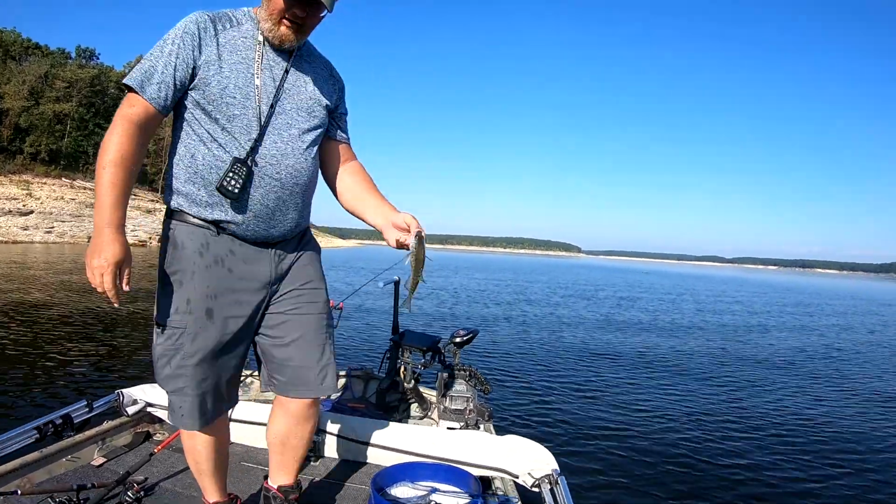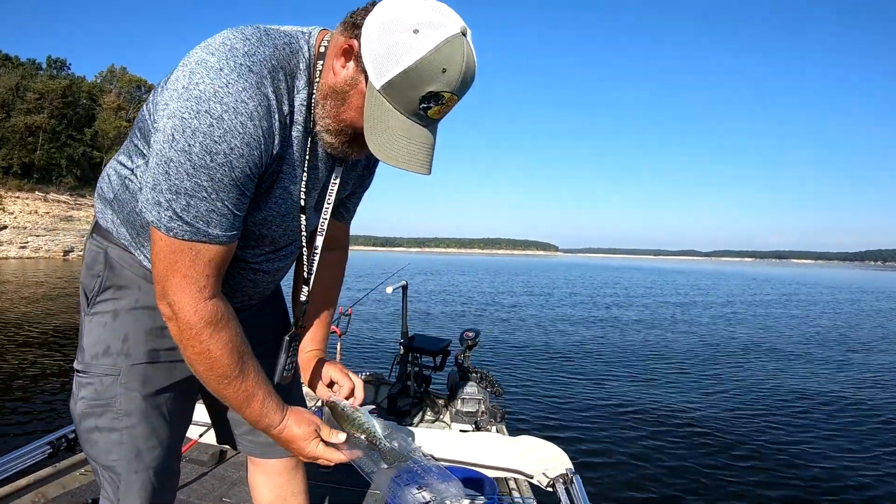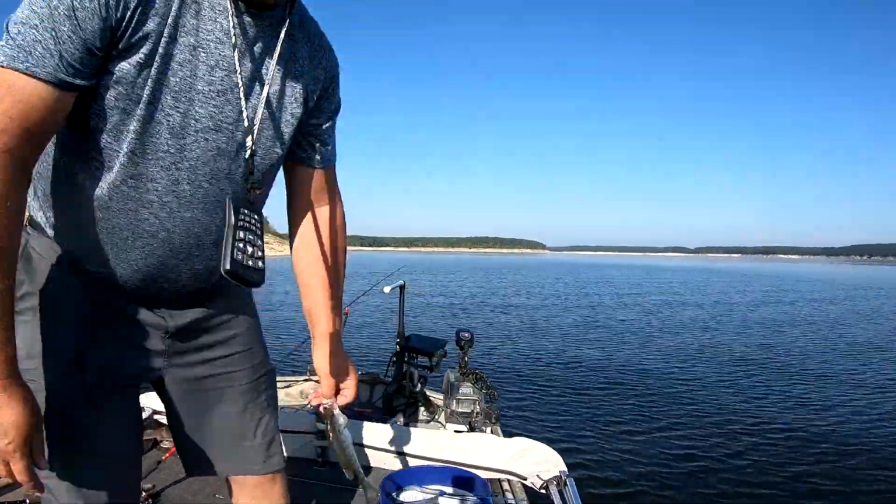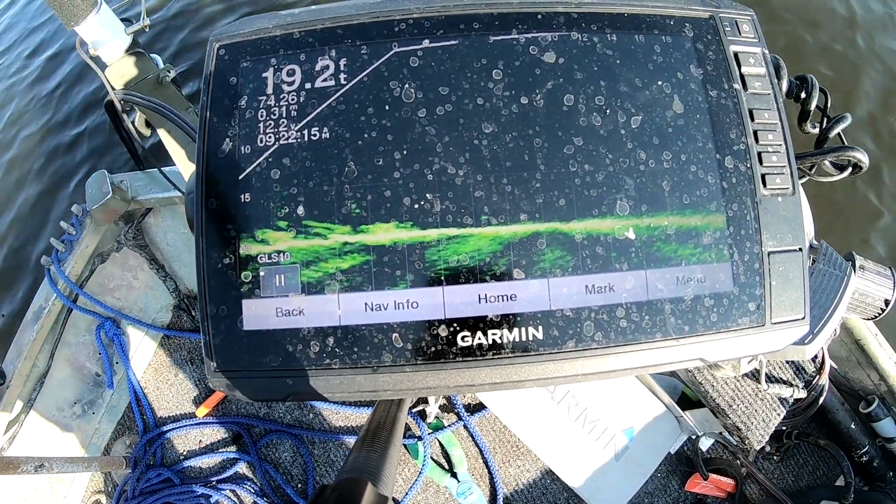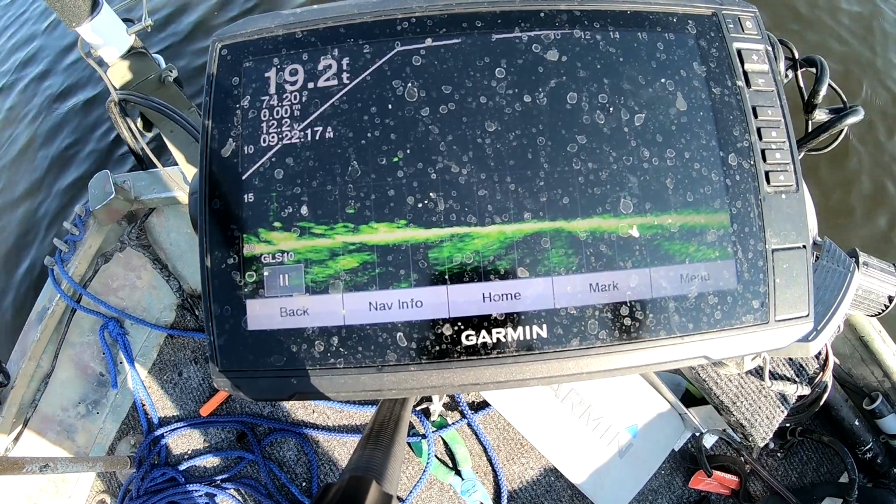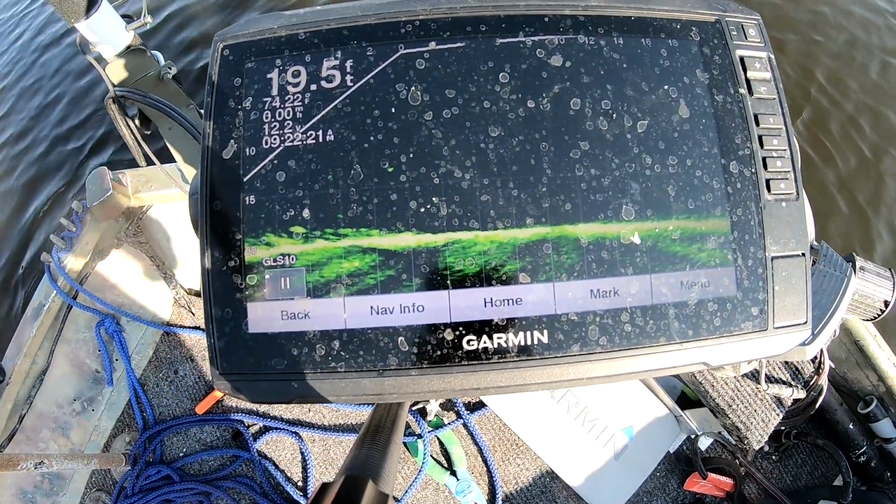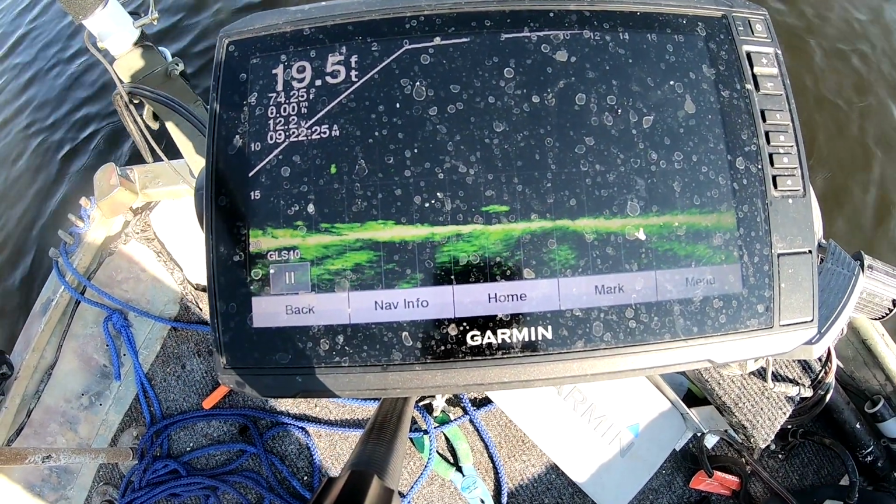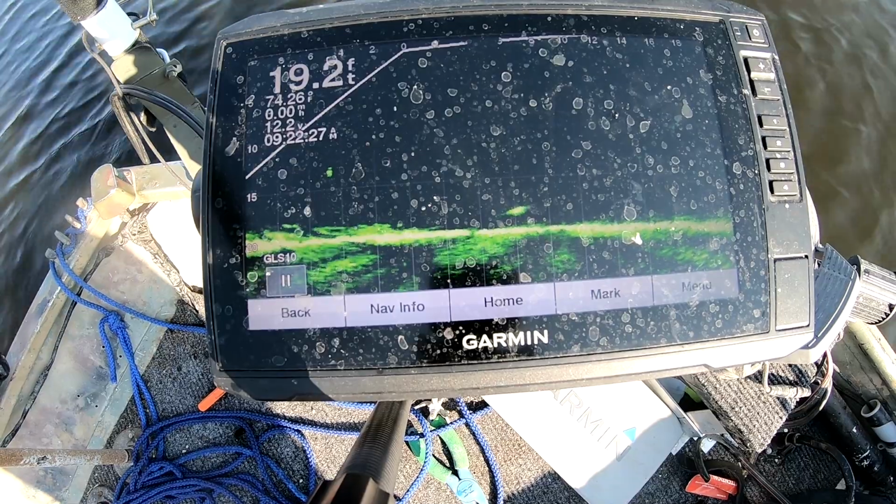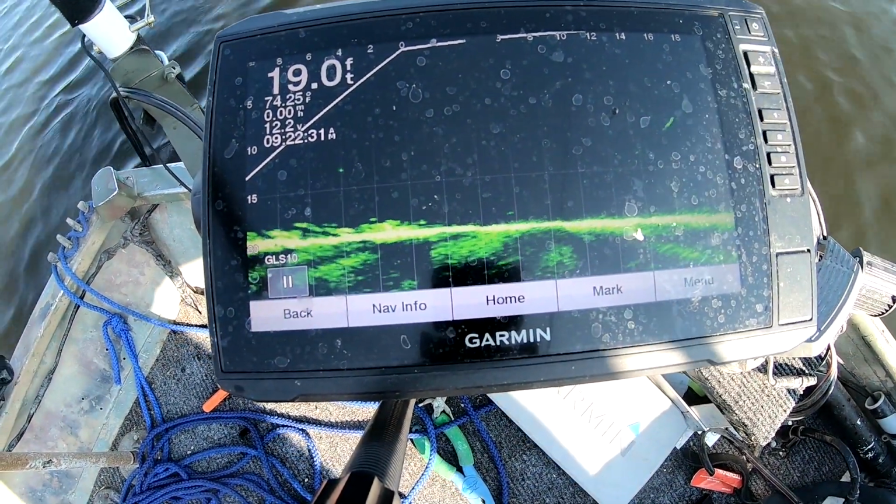Another one, so quick. 9-inch fish. There you go. See what I'm looking at down there? See that pile of fish just laying down there? There's two little sticks sticking up, and that's what they're around. There is a pile of fish on it.